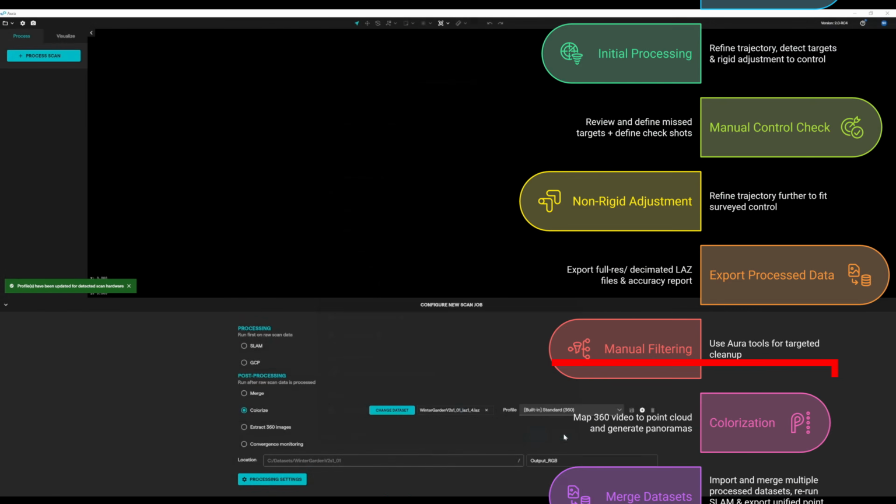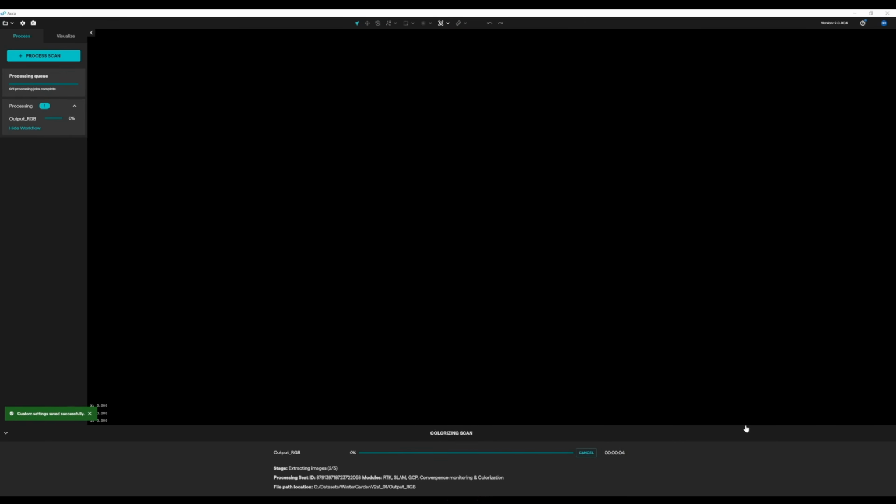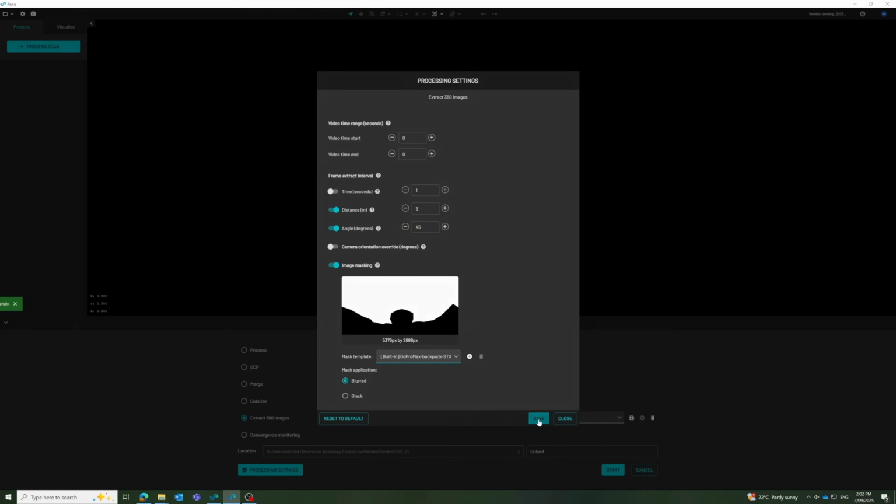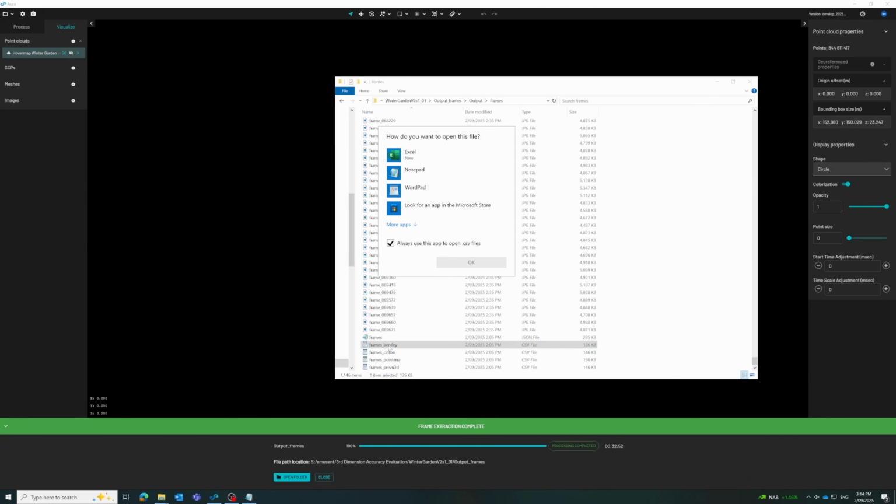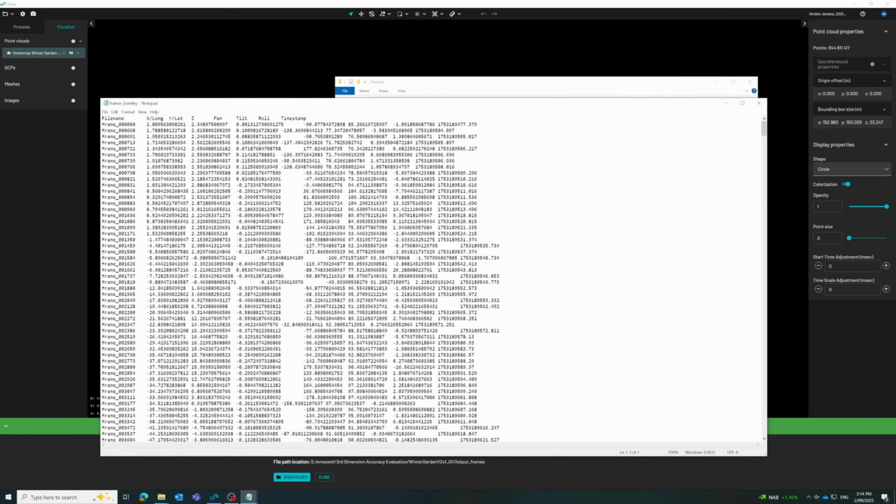Next, we'll colorize the data using the 360-degree video clips from the GoPro Hero that we already talked about. After colorization is complete, Aura will create 360-degree panorama images that have a CSV associated with them that hold the position and orientation information of each JPEG.